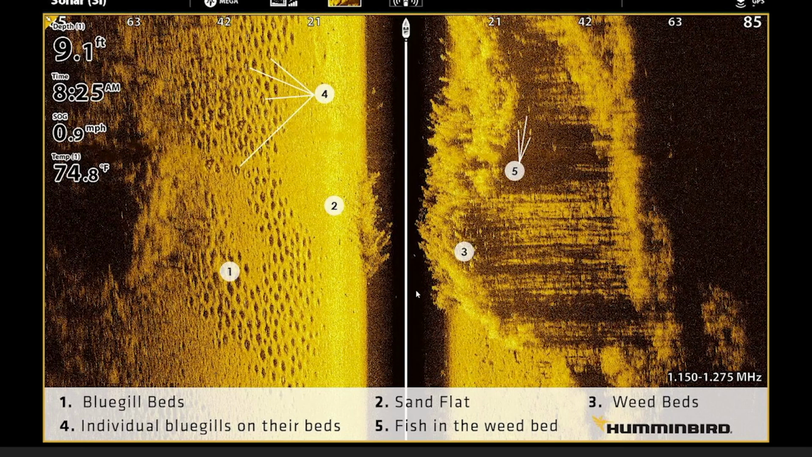Like literally, the boat drove right on the edge with the grass on our right and a big bluegill bed area to the left. So two here, we have a sand flat. It is a harder return, because as you can tell here, this is a grassy, softer area. Bluegills make their beds right on the edge of sand, usually sand or gravel and grass, and then you have that harder return right here.